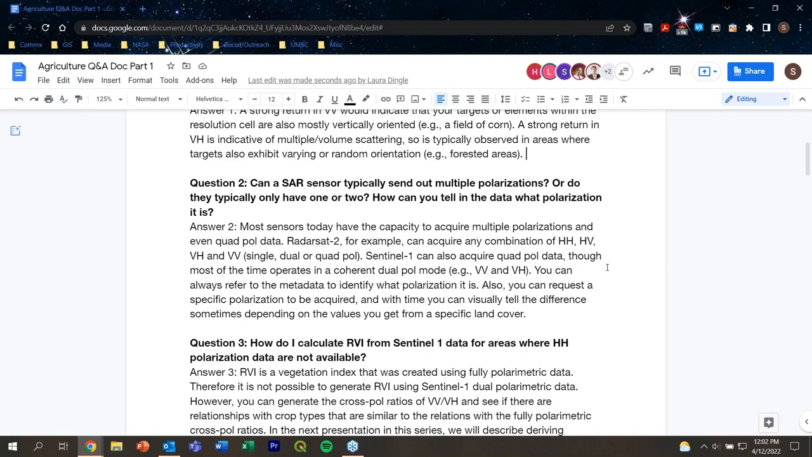So I answered this question as well. Most sensors today have the capacity to acquire multiple different polarizations and even quad-pol data. So we use RadarSat 2 a lot in Canada, so that's the example that I gave. RadarSat 2 can acquire single pole data, dual pole data, and quad pole data. And you can task the satellite to acquire whatever data type you would like. Sentinel-1 also has the capacity to acquire quad pole data, but most of the time it operates in that dual pole mode.